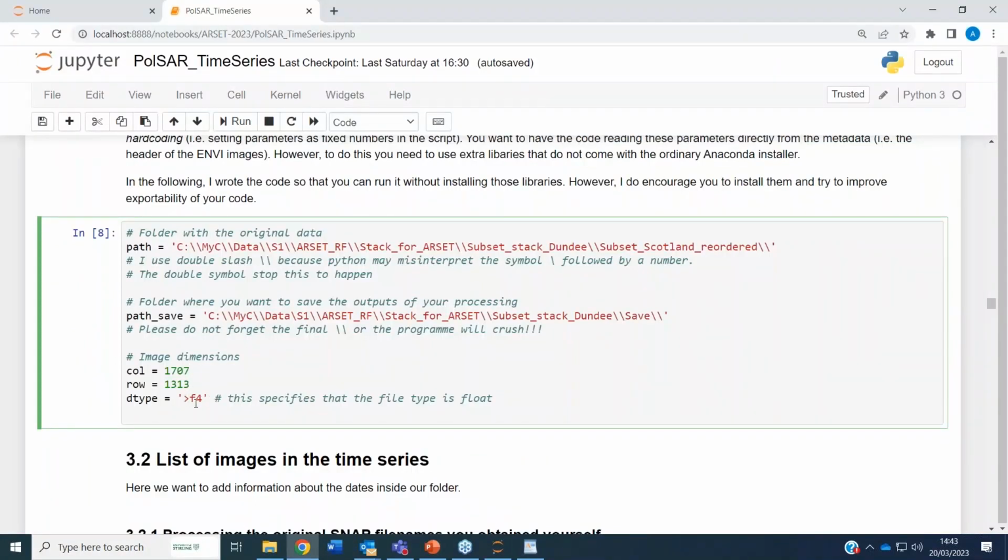And also this is the format. So it says that big endian, floating F4 is the type of format. If you use the library Spectral, you will not need to do this. The library is able to go in the header and read this information. But if you are not using that, then you need to hard code.